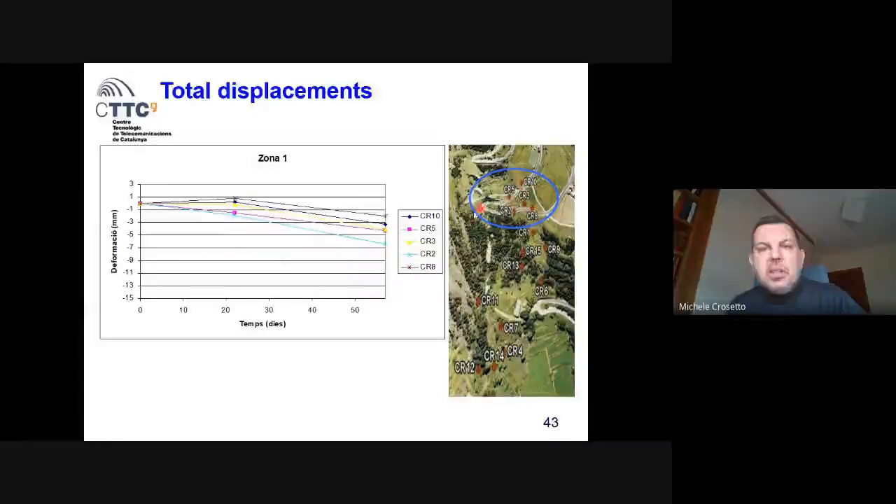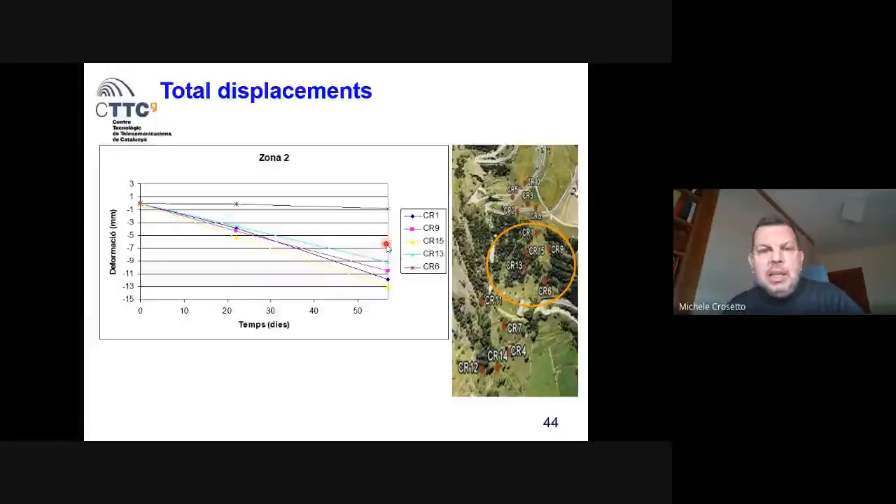These are the points on the top with deformation up to 6-7 millimeters in these 22 plus 35 days. This is the most active area with displacement up to 13 millimeters. This one was basically stable, and it is outside the sub-landslide.